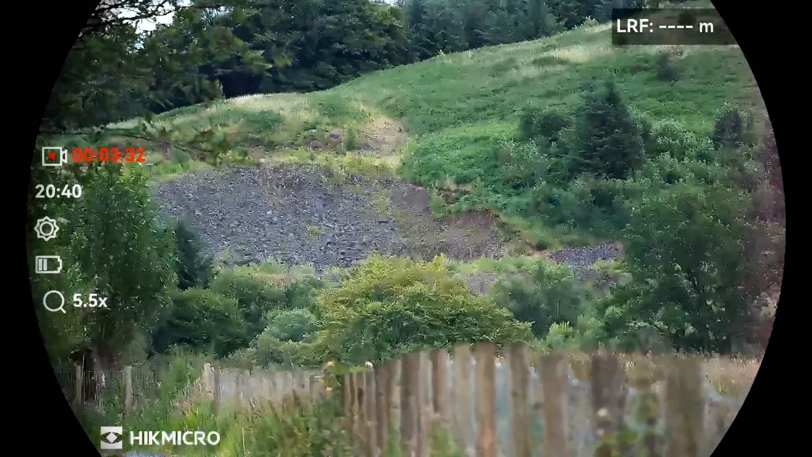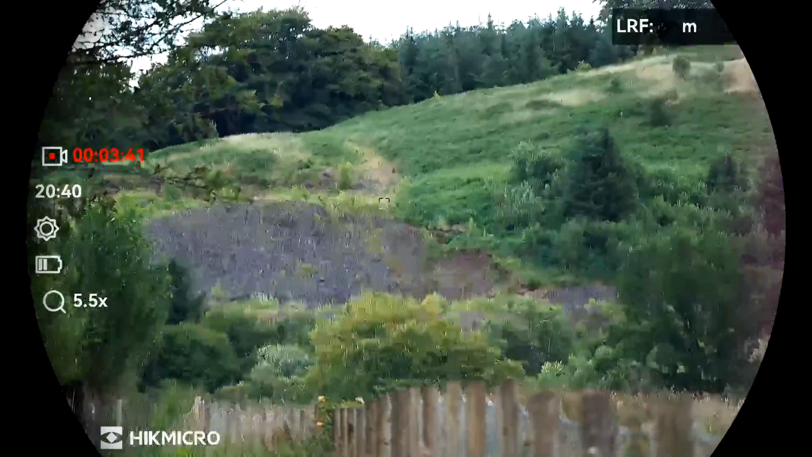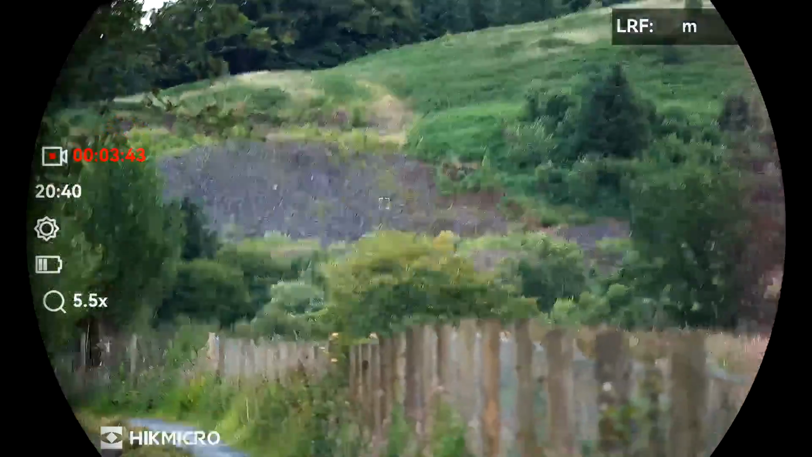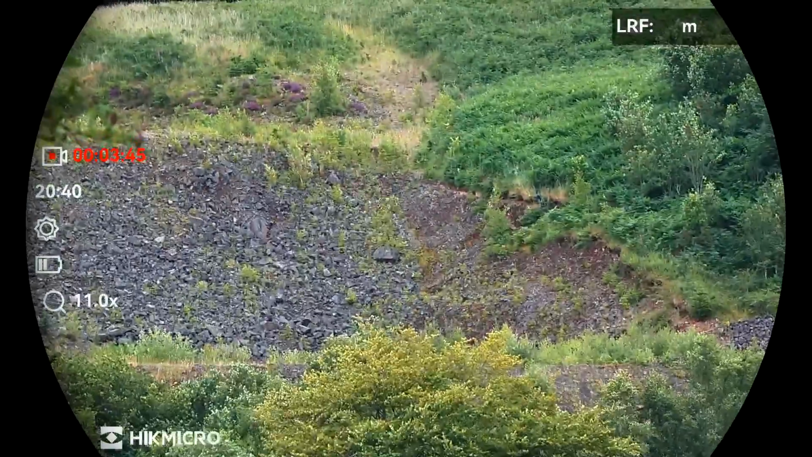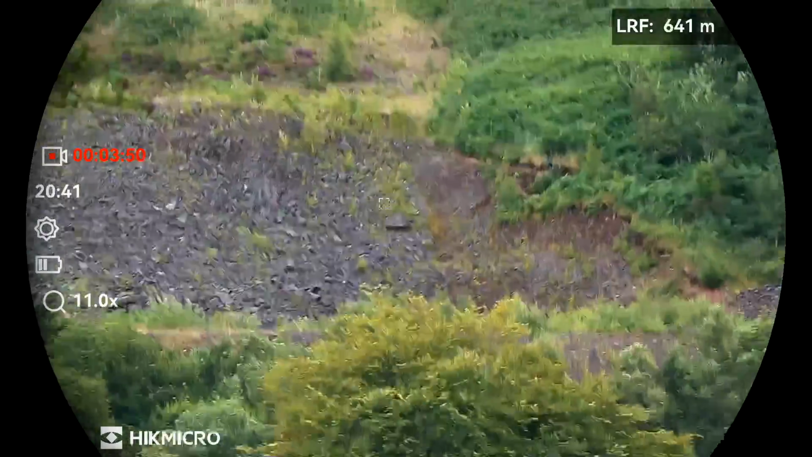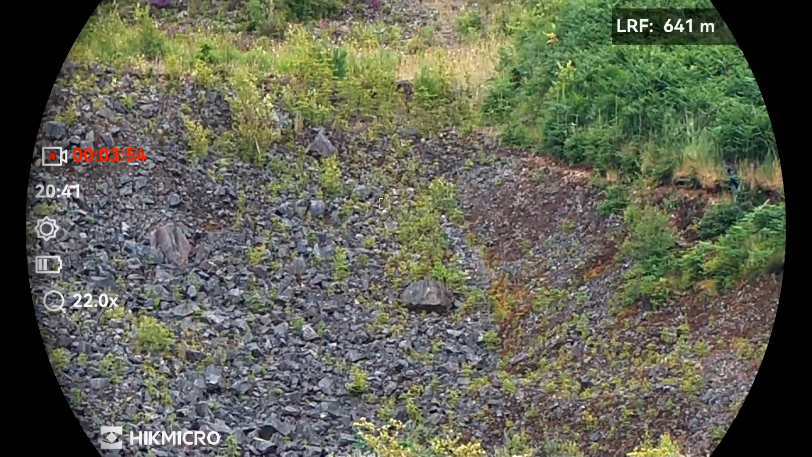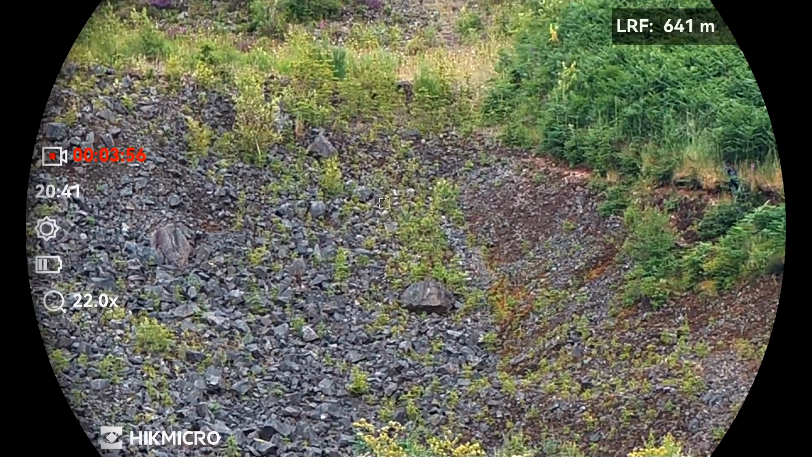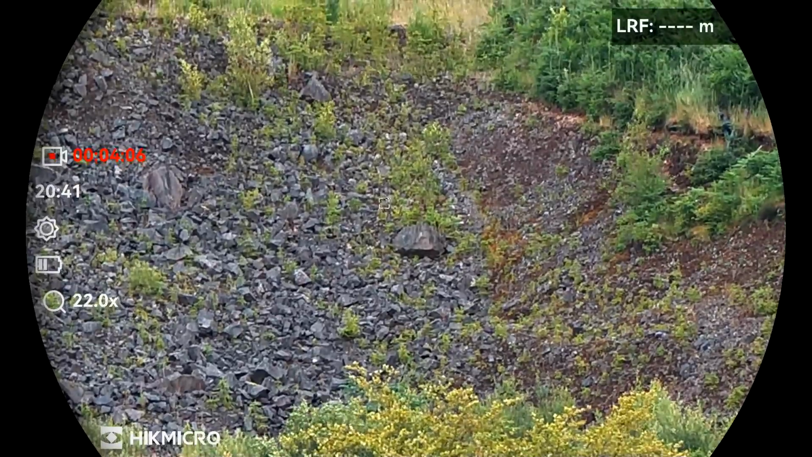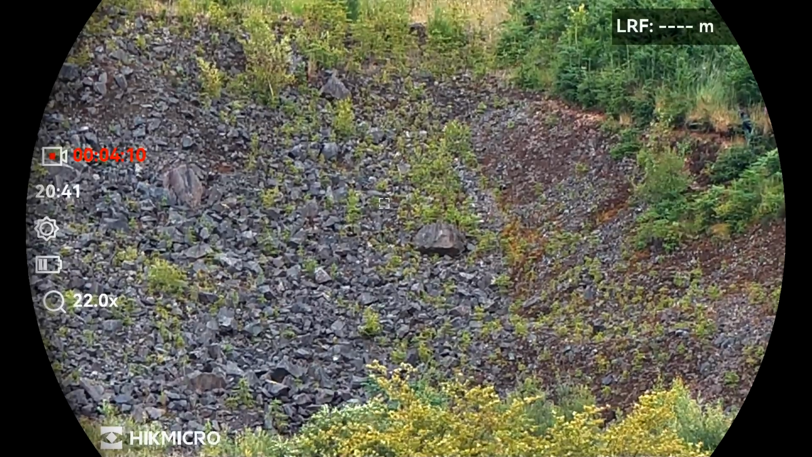And again, let's try to check the magnification. So base mag, 650 meters. So let's go up in the magnification. Up to 11 mag, very clear. And as long as I don't move it, up to 22 mag, it's still clear. So that's excellent. Okay, right, I'll be back after dark.